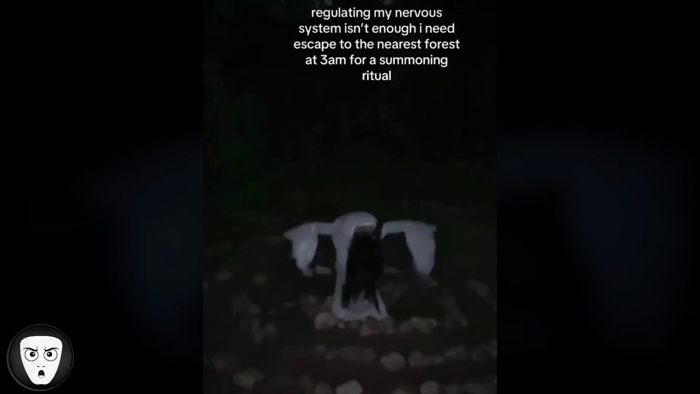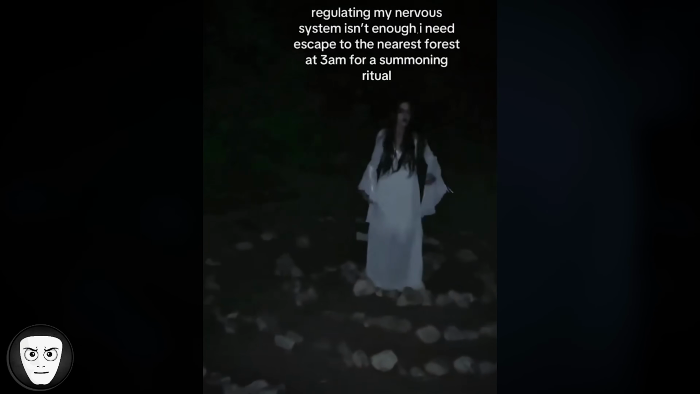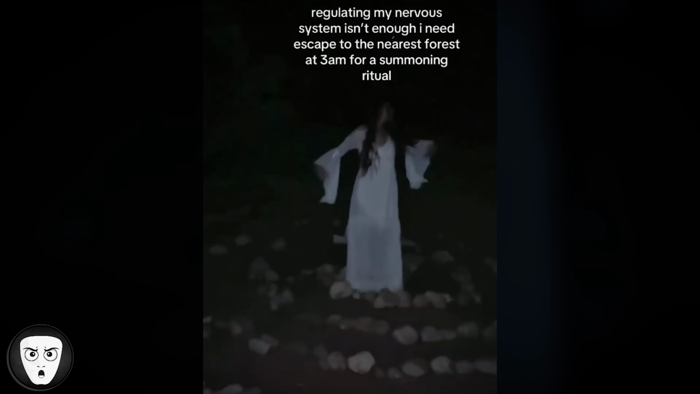The whole scene feels unsettling. Imagine walking alone through the woods at that hour and seeing something like that. It would make most people uneasy. So what would you have done if you came across her out there in the middle of the night?